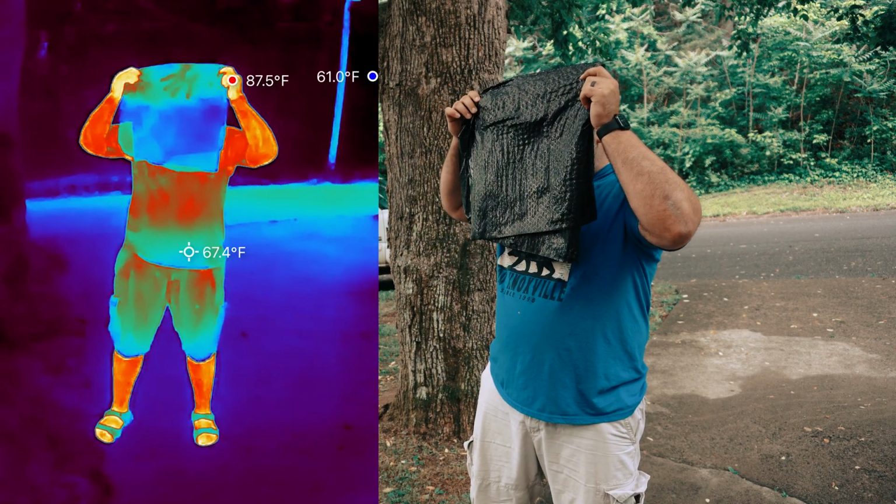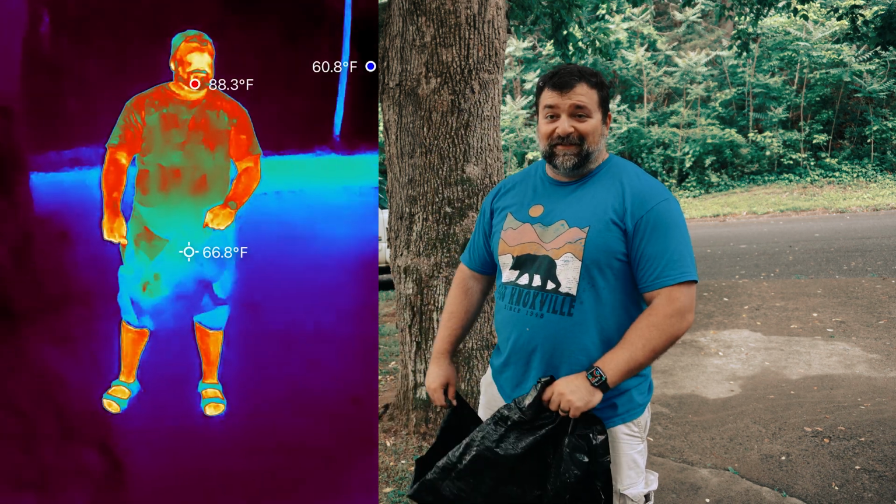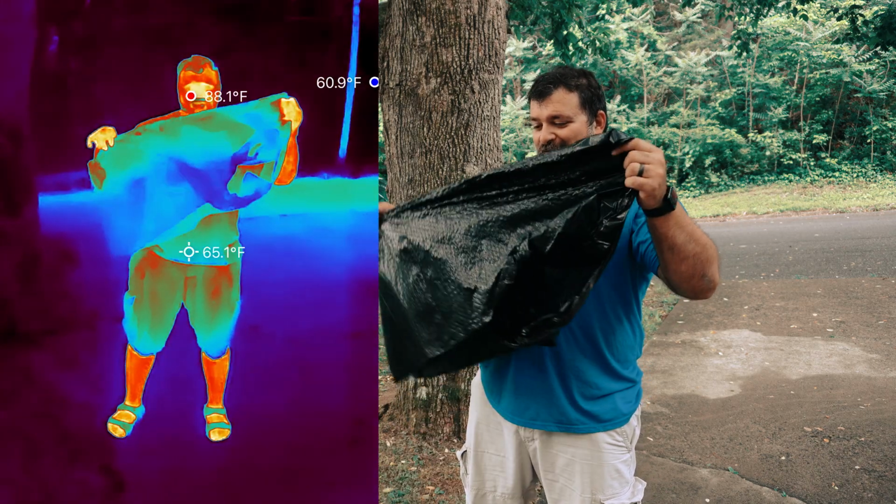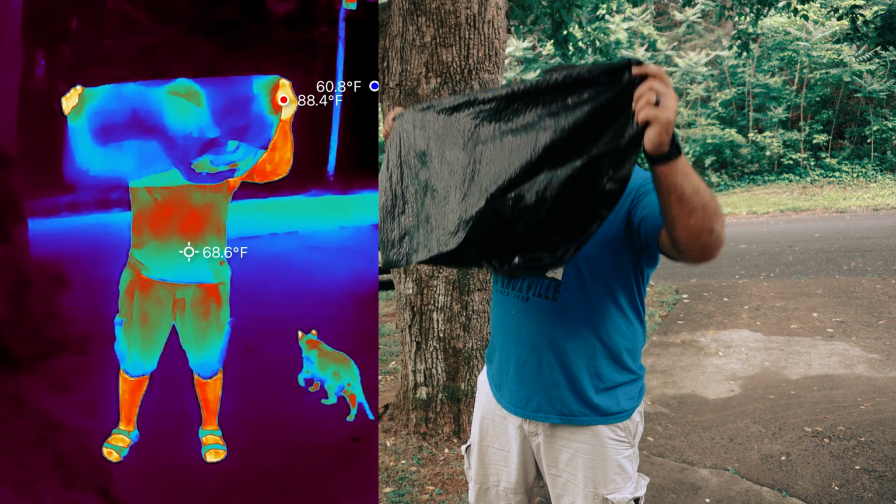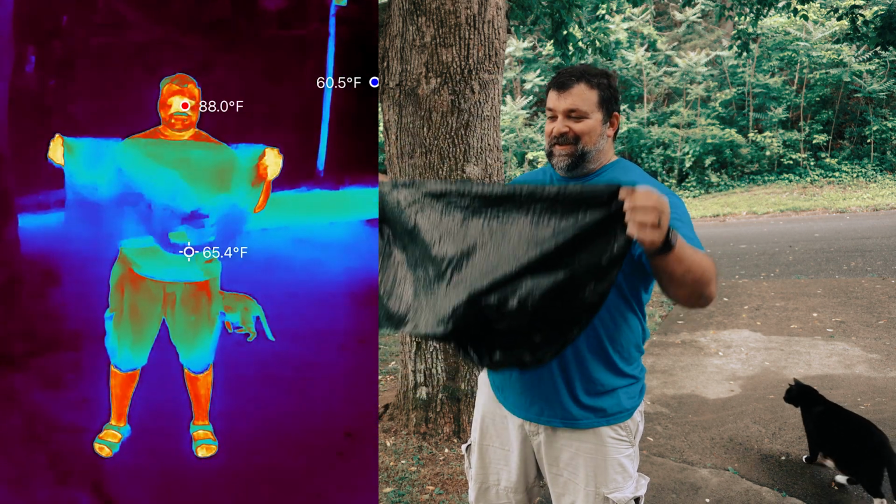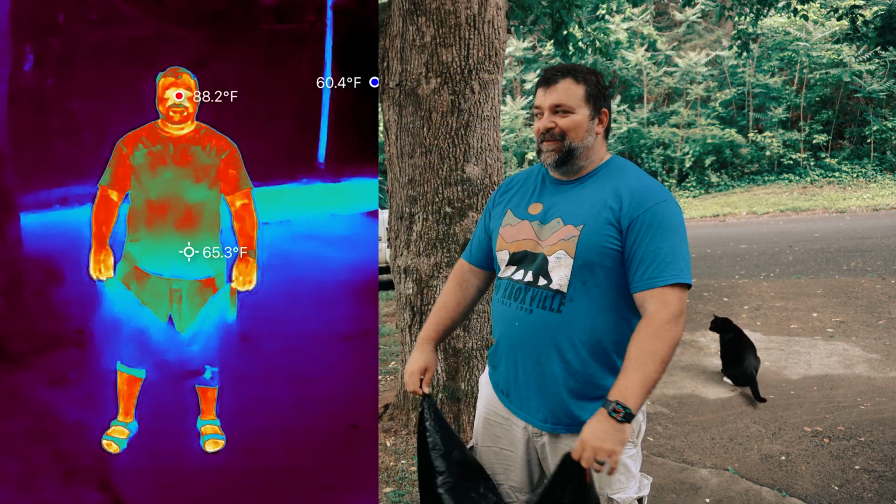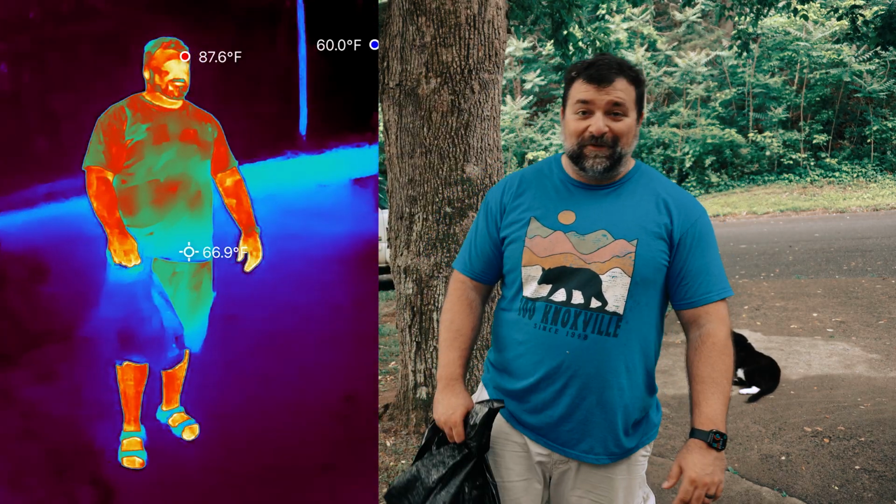You can't see me. I can see your handprint from the bottom. That's crazy. So you really can see through it just like a normal trash bag. Even like this. No, you're lying. You can see like this. It's hazy. What the heck? That's so weird.